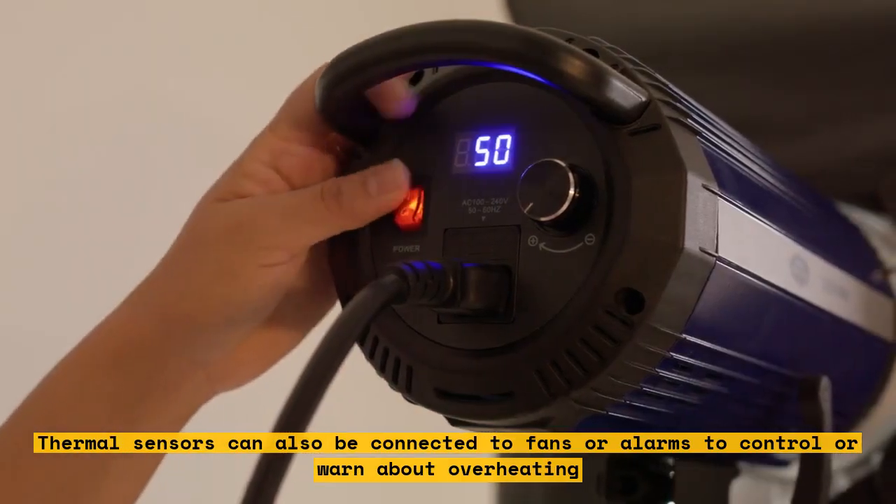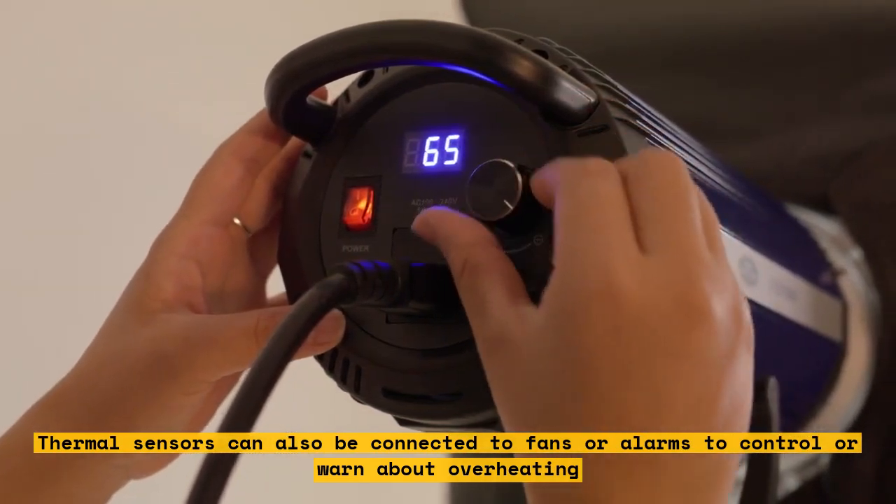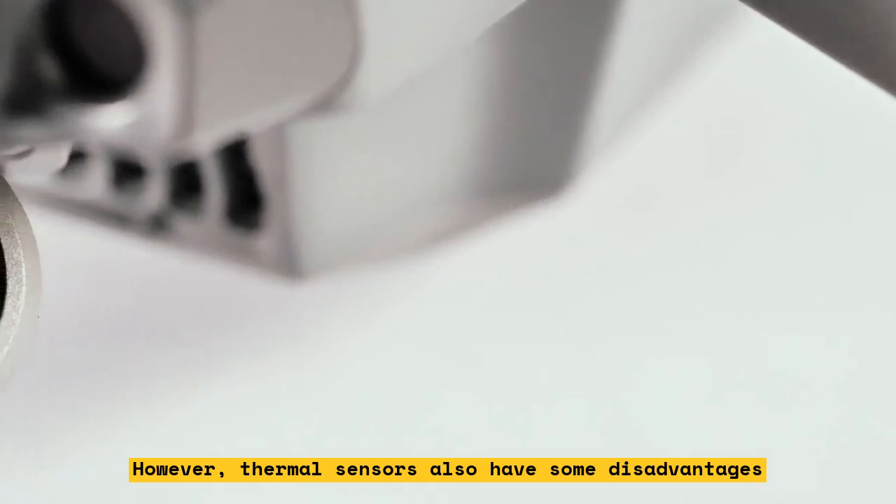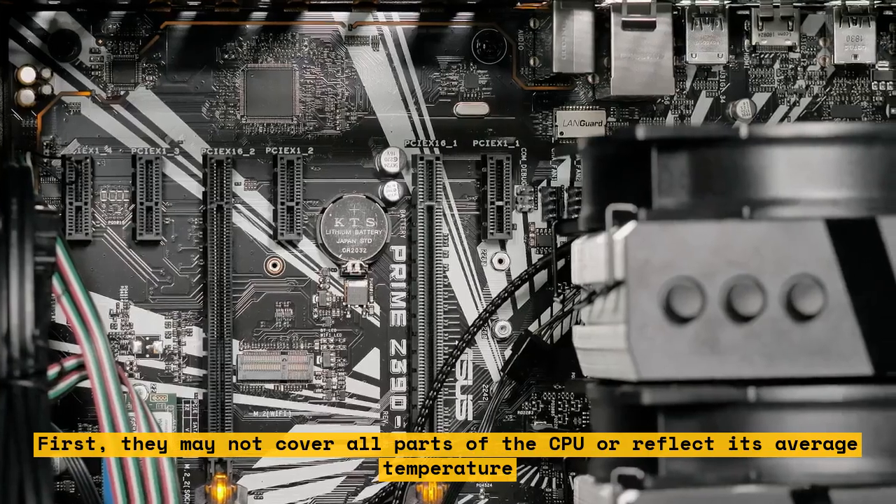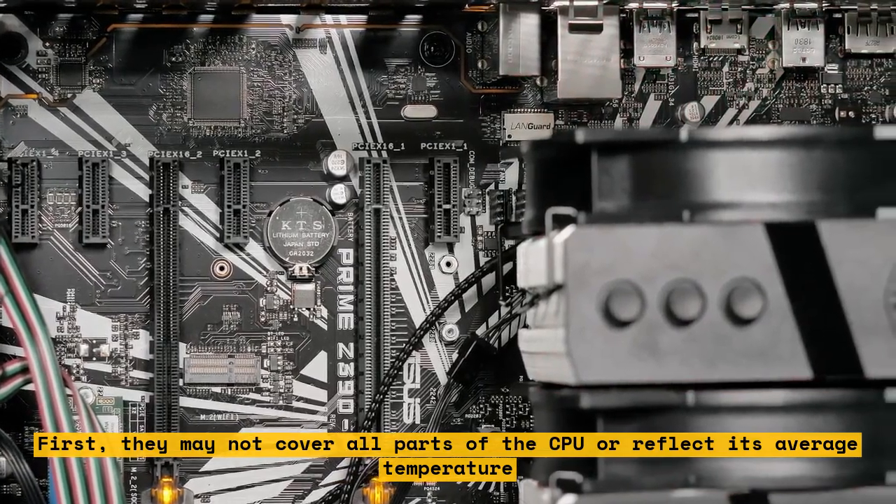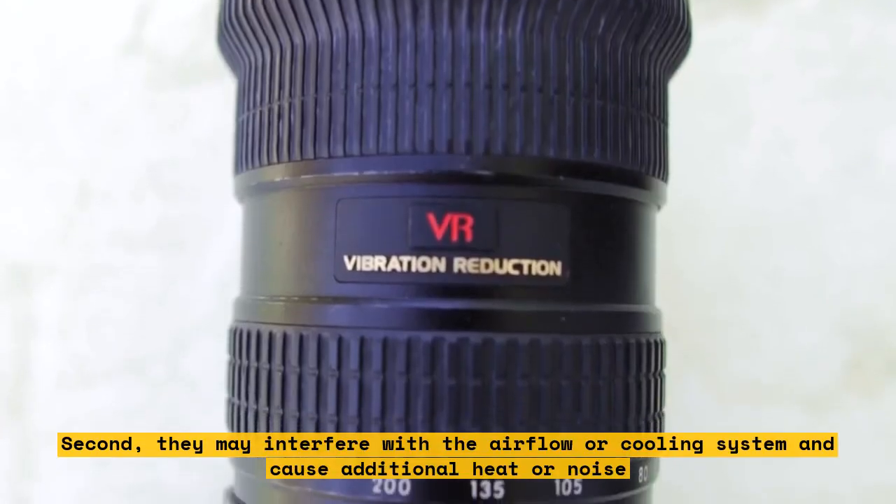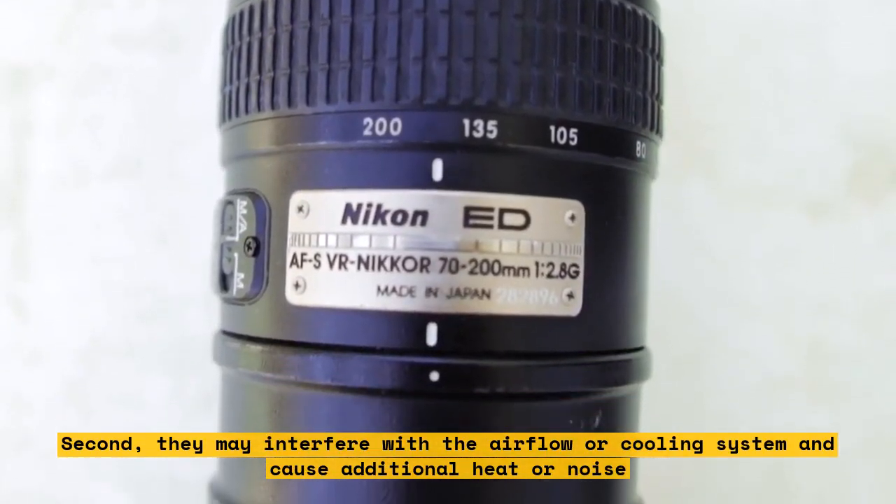However, thermal sensors also have some disadvantages. First, they may not cover all parts of the CPU or reflect its average temperature. Second, they may interfere with the airflow or cooling system and cause additional heat or noise. Third, they may be damaged or detached by vibration or movement.